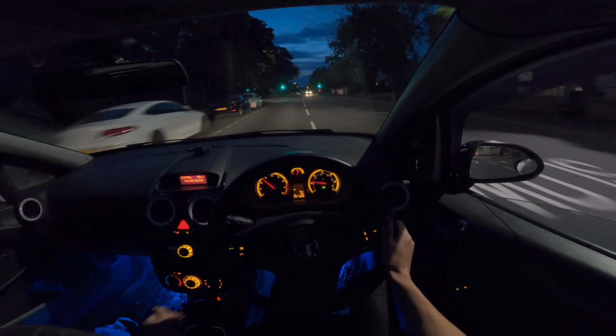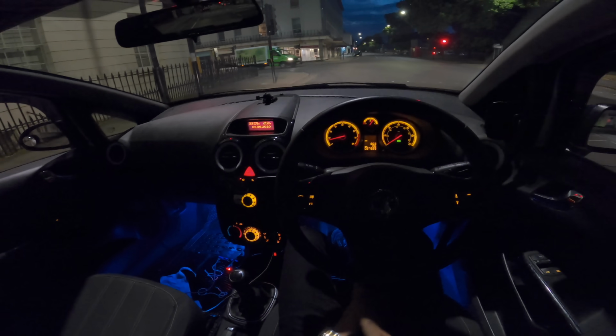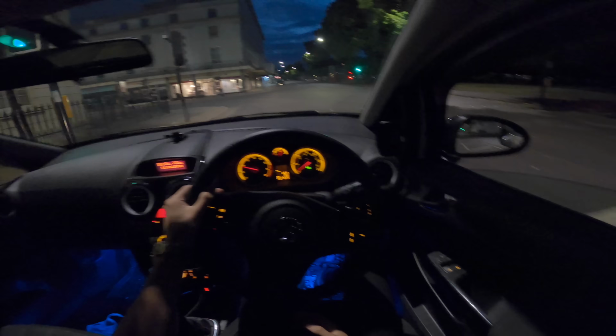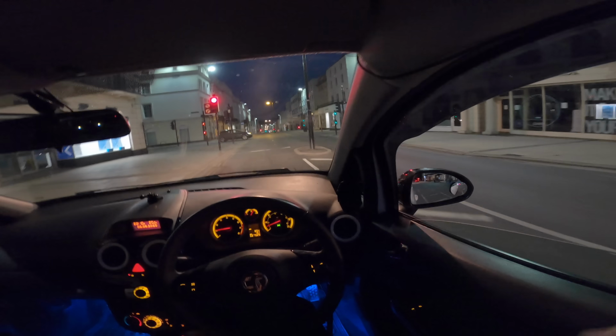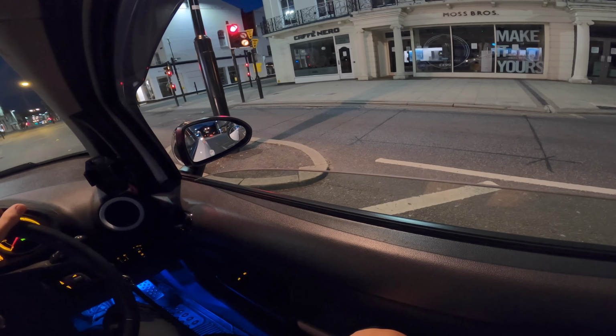Oof. We'll go left and then we'll find some other place. Look at this guy, he's whizzing round. Look at that. He's loving it. Right. Clutch in, whack it in first. Listen to the crackling. Mate, for a Corsa you can't... Wait, hold on. Ready?